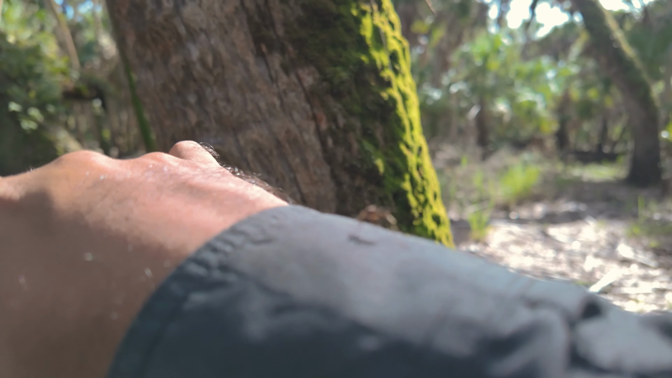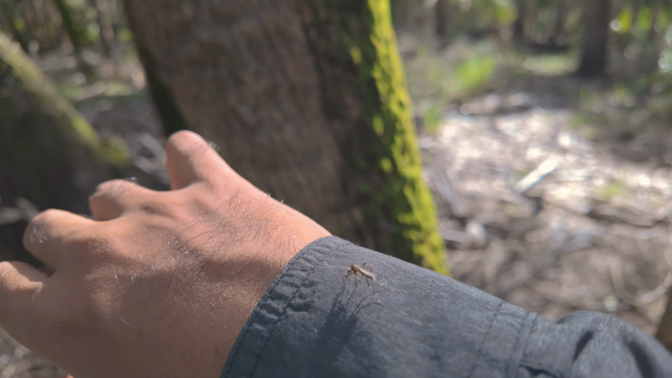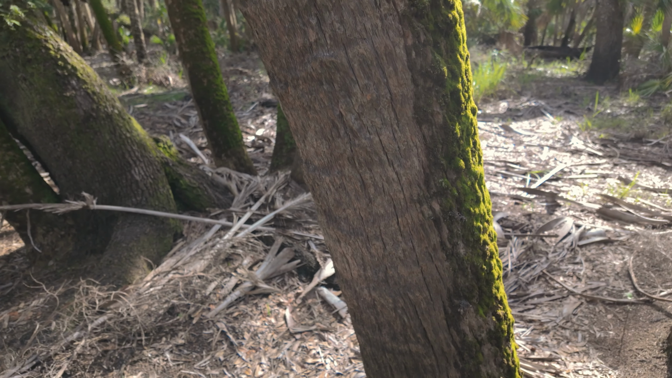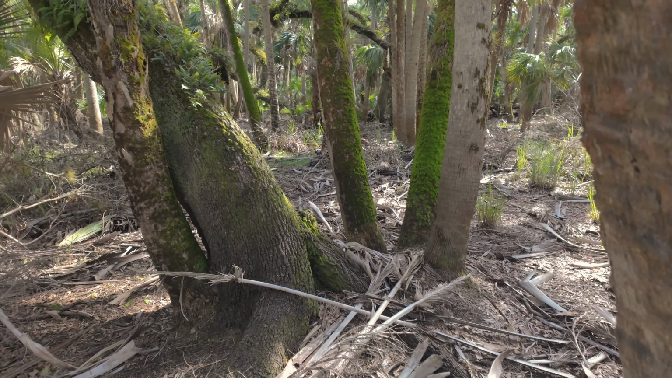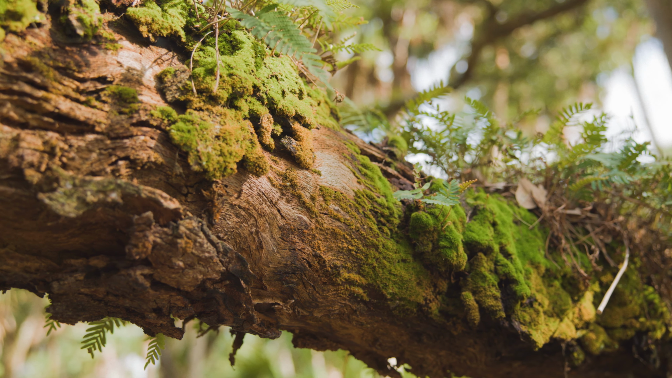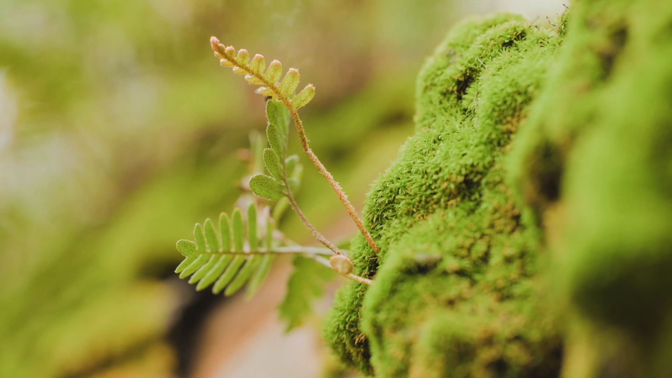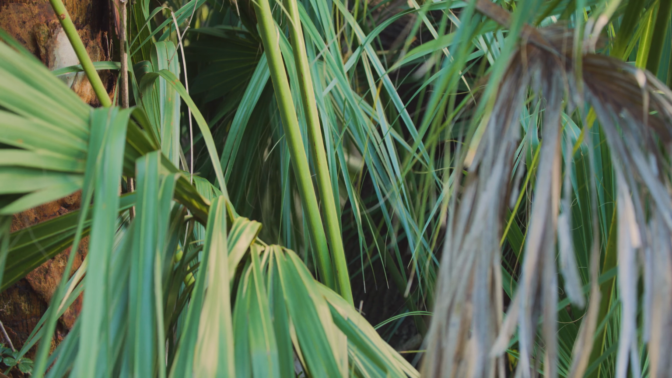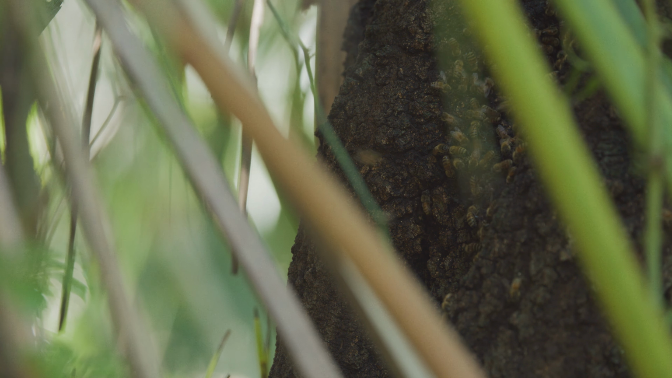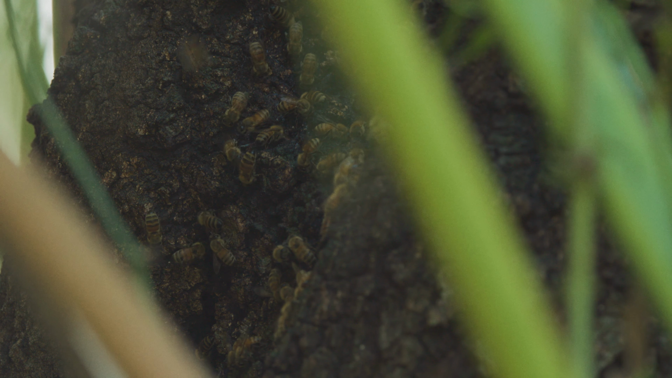Oh wow. Look at the size of this mosquito. Go. Get off. Anyway, that's normal here. Wow, look at these. This would make for a very cool macro shot. I was just walking around and I hear this buzzing. And it took me a while to find them, but they're actually in the tree cavity.